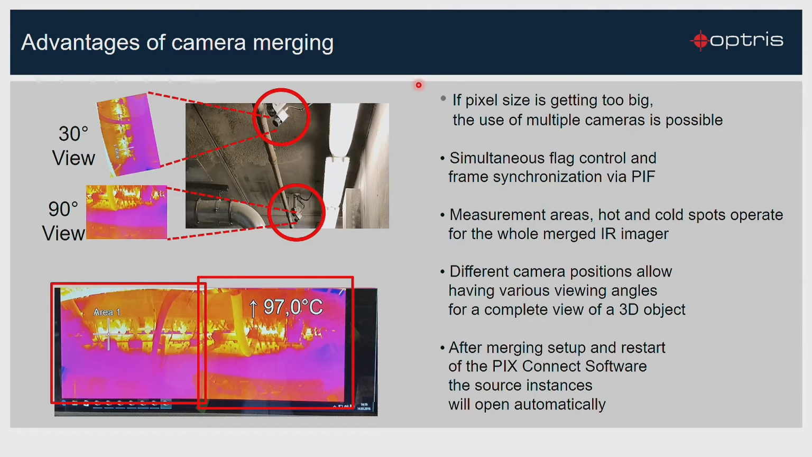Here an installation of more than one PI camera is necessary. Regarding this application, the cameras are installed at the roof in the hall at different positions. Both cameras have different installation angles. In the end, the customer gets a complete merged camera image with a correct view of the complete field. He can create measure areas, hot and cold spots, which operate for the whole merged IR image.